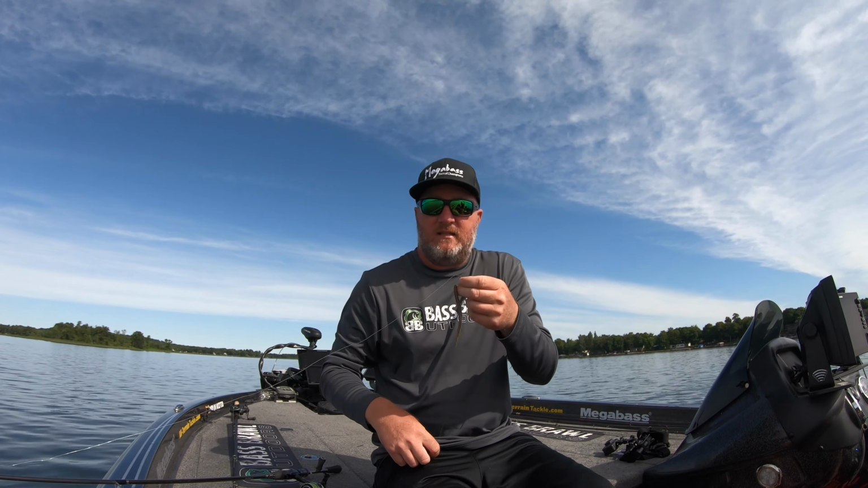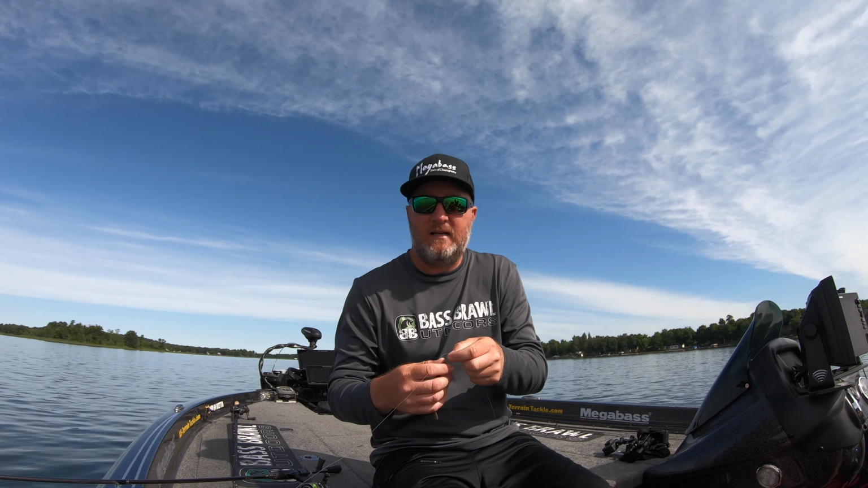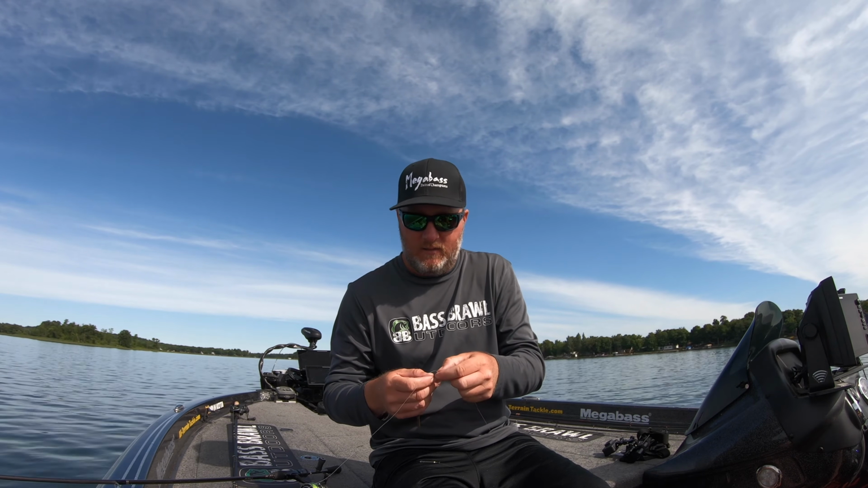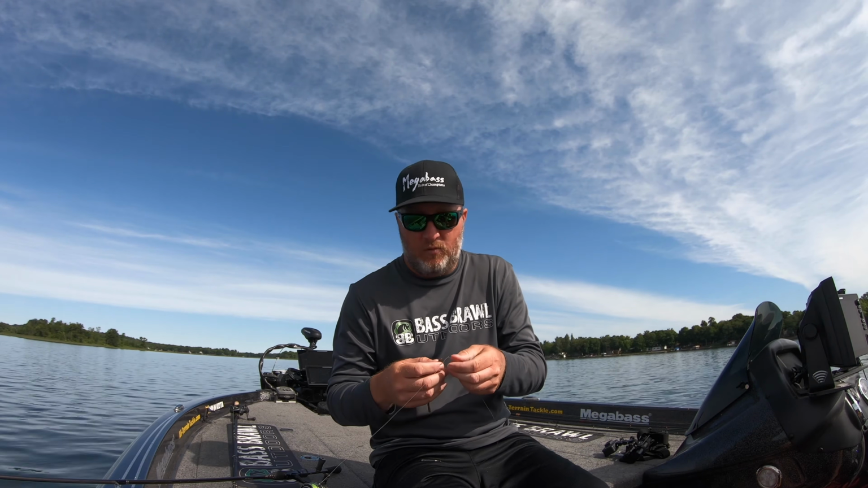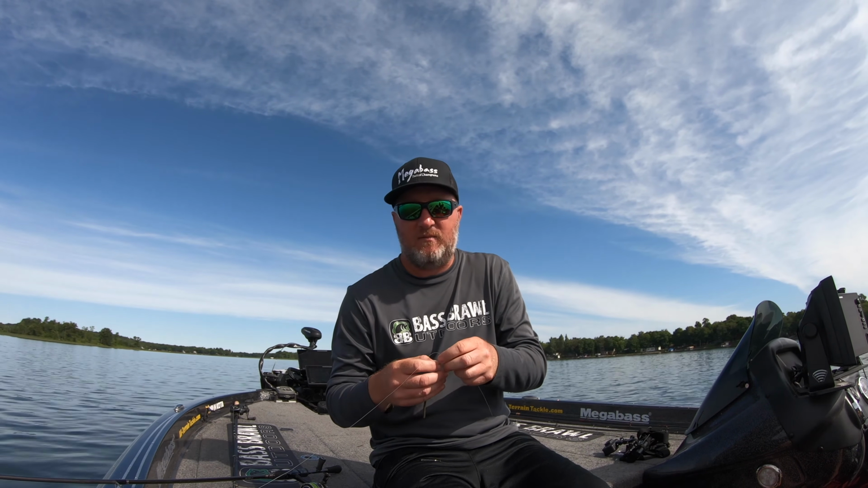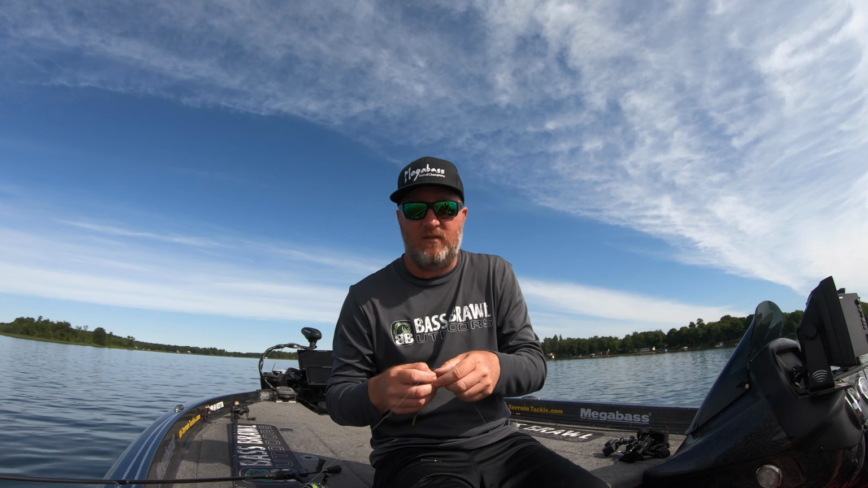And it was tough because I'd catch one nice fish on a spot, and that's all it would give up. So instead of trying to beat my head against the wall, I'm going to load the boat up and go switch to another lake, because a lot of times just by jumping lakes, you can get on a different type of bite.